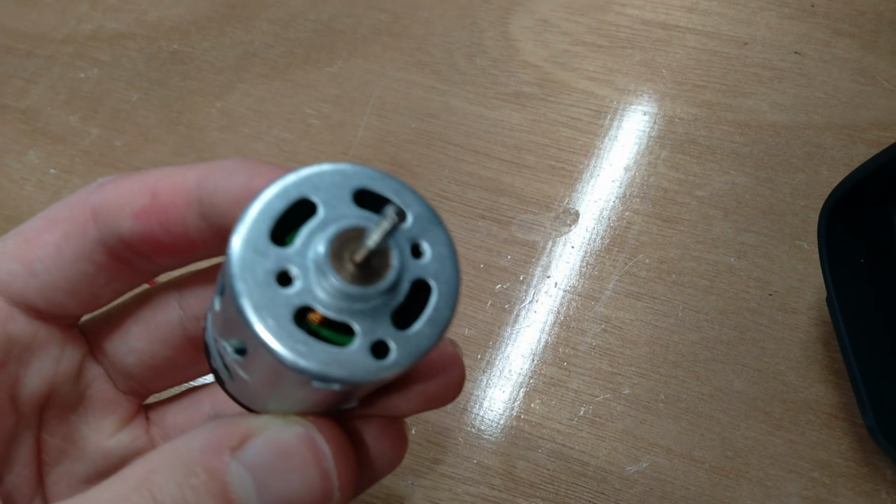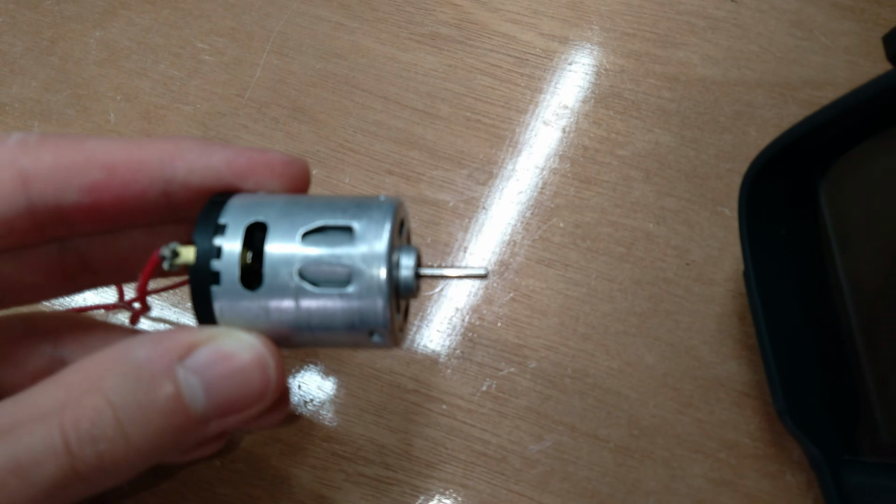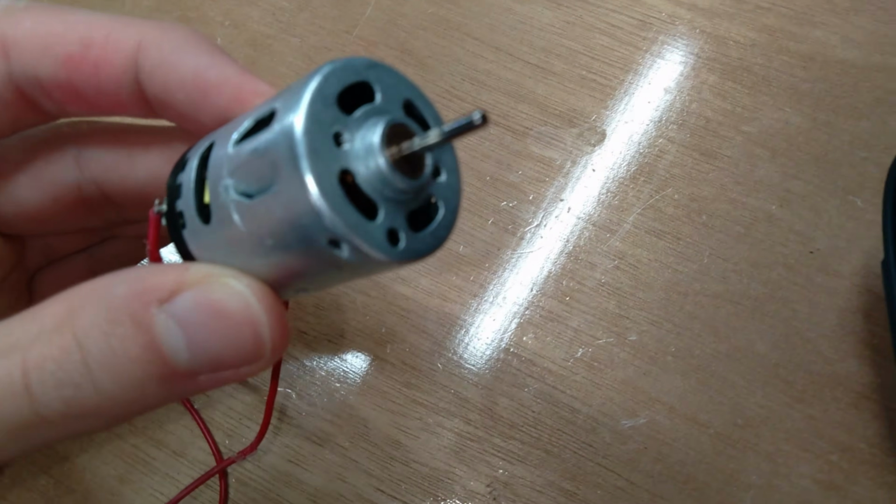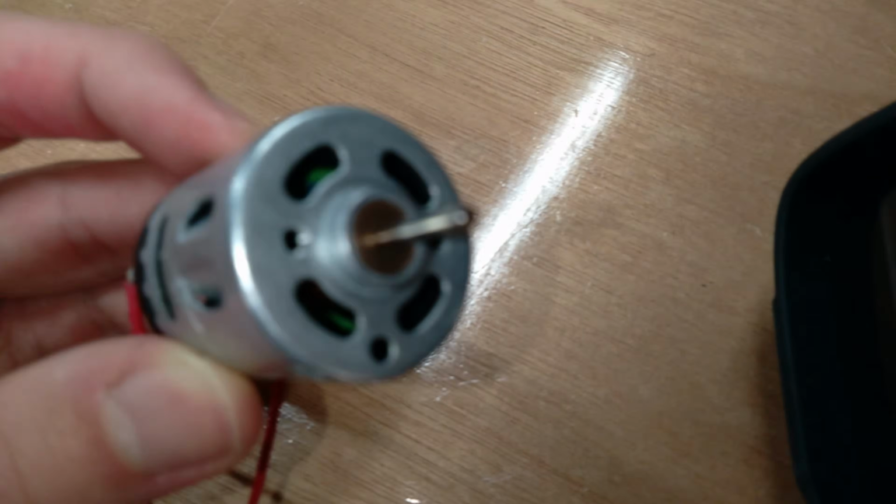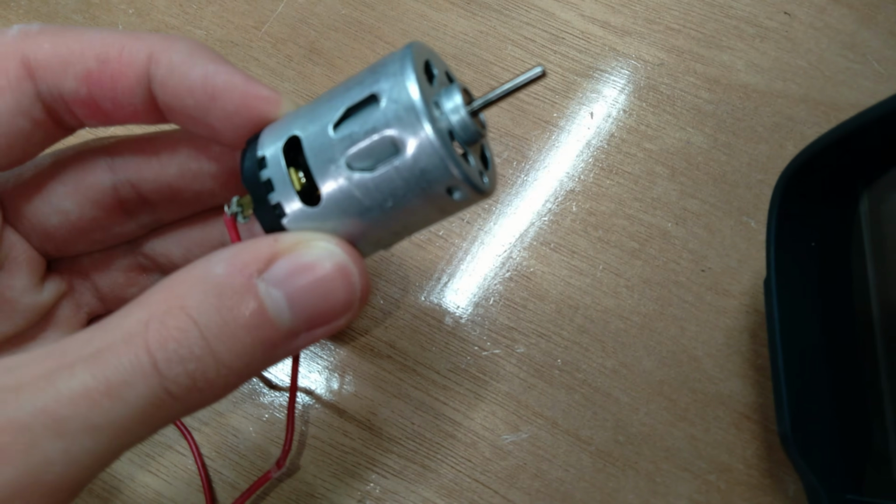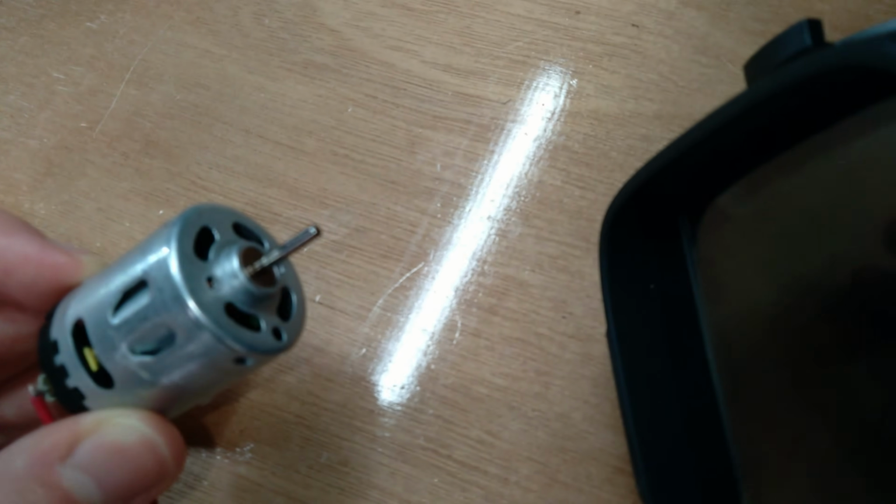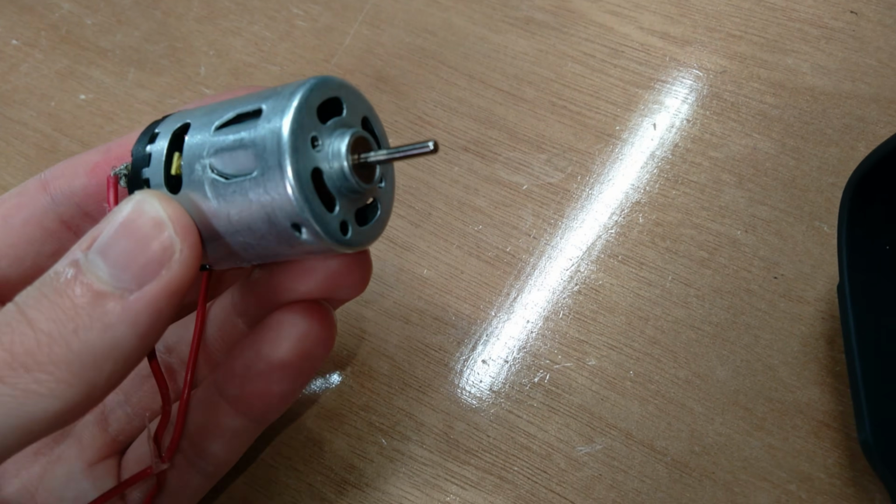Like unloaded without anything on the shaft, it produces less heat because less current is flowing through it. That is caused by something called back EMF. Back EMF is basically when the motor spins, it generates electricity that gets pushed back into the supply, causing less to be pulled from it through the motor. It does that because when you have coils moving past magnets, it generates electricity.